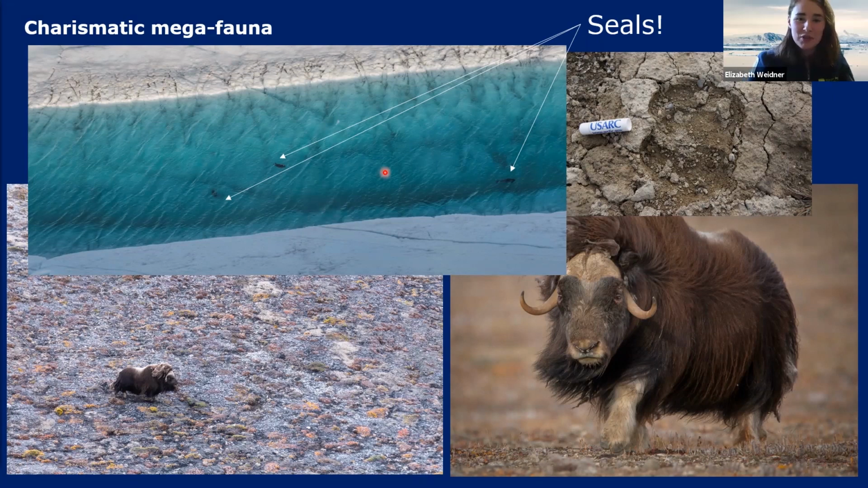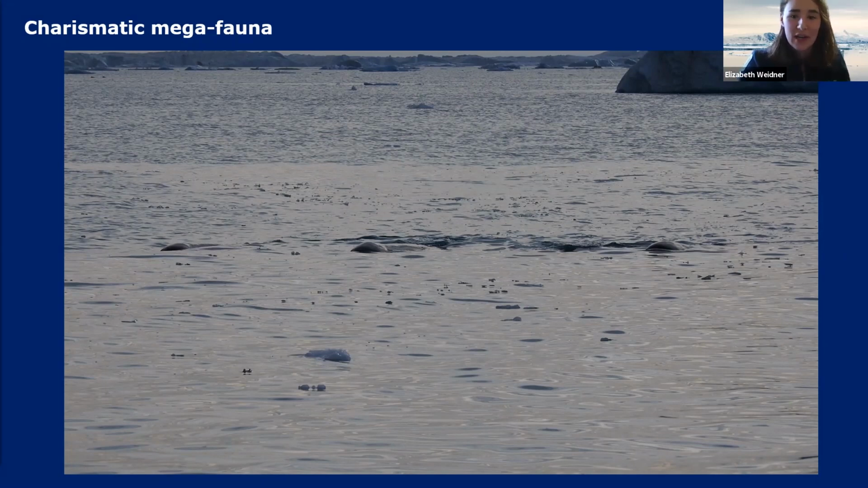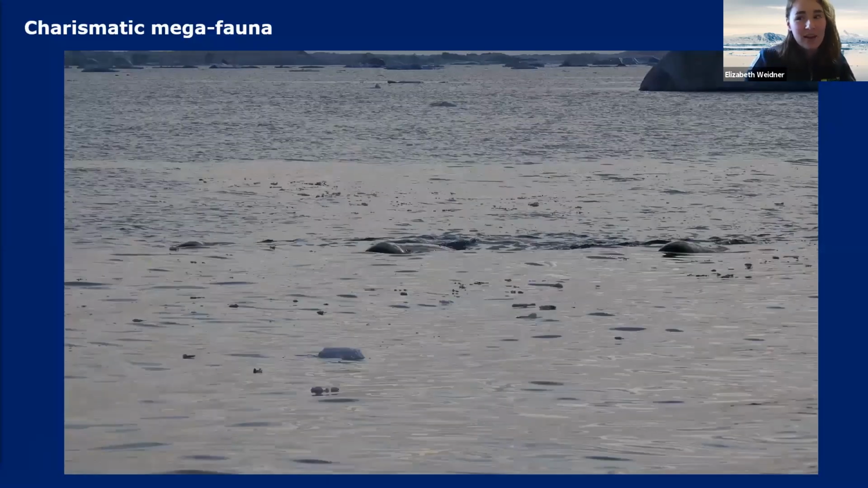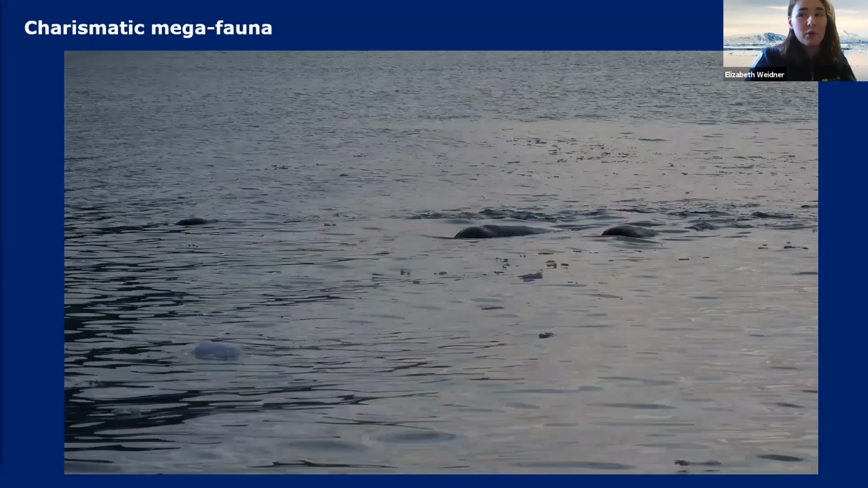And then for those of us who were in the small boats, there was an interaction with some charismatic megafauna in the form of narwhals. I'm going to play this video, and I apologize in advance. I know the FPS for Zoom is pretty low, so I'm not sure how much you're going to see, but this is a pod of 4 narwhals coming close to us on the small boat work at the outlet glaciers.